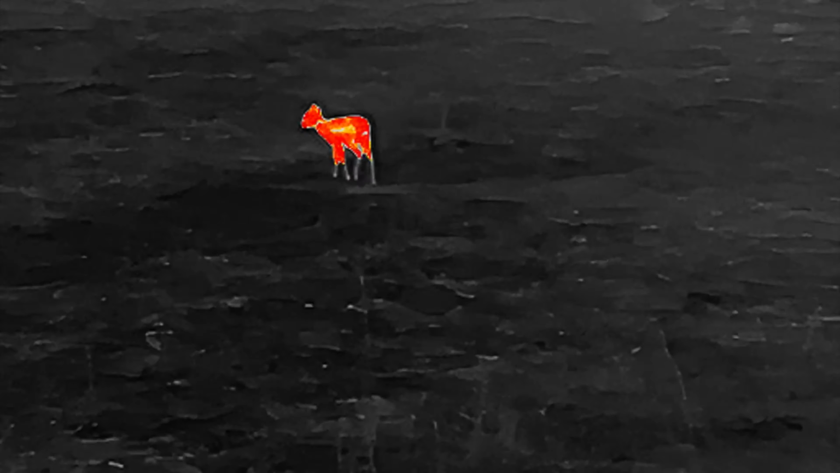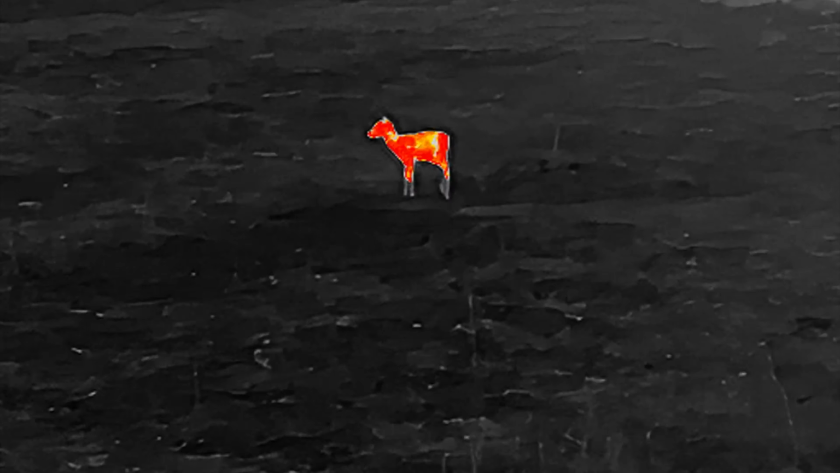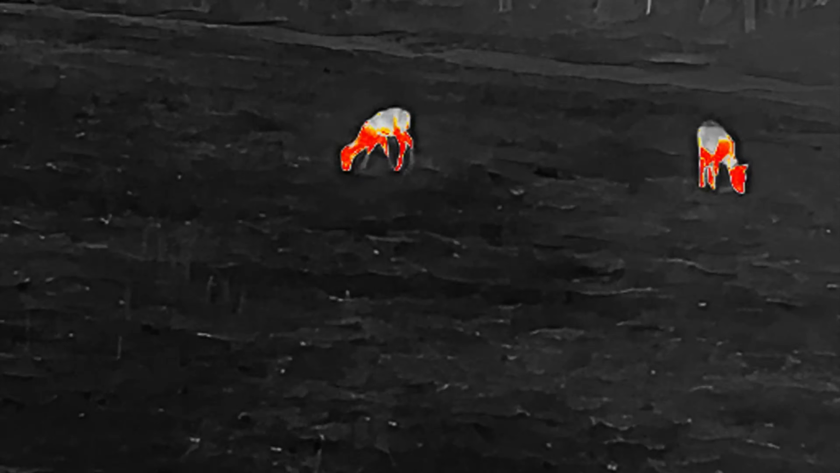Here's another view of some deer, again out in the field about 30-40 yards away. And this continues on. I'm very pleased with the Thermal Master T2 Pro. The resolution is good. I haven't shown any zoomed in photos yet, but you can do a 15x digital zoom. Of course, you lose a little resolution when you do that, but it's very, very easy to see the animals.